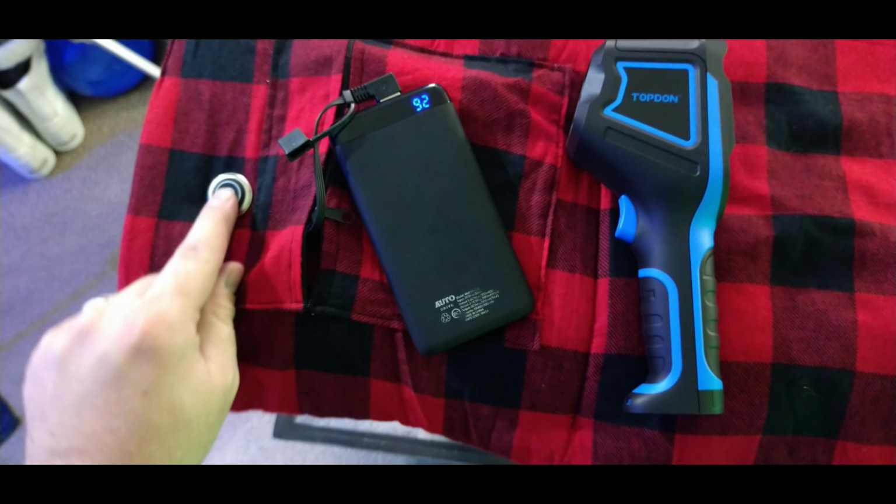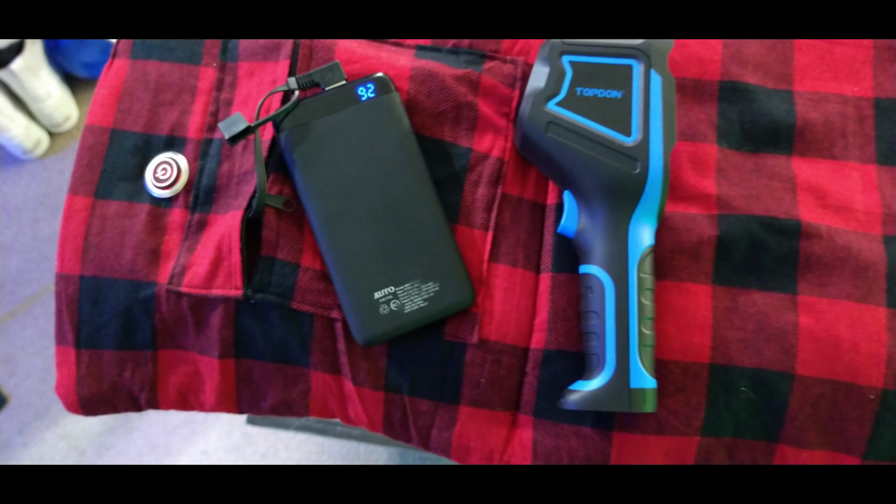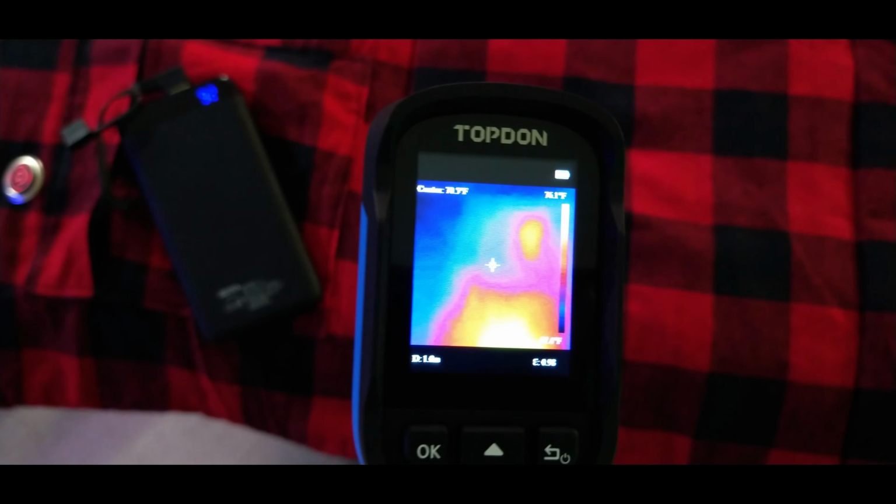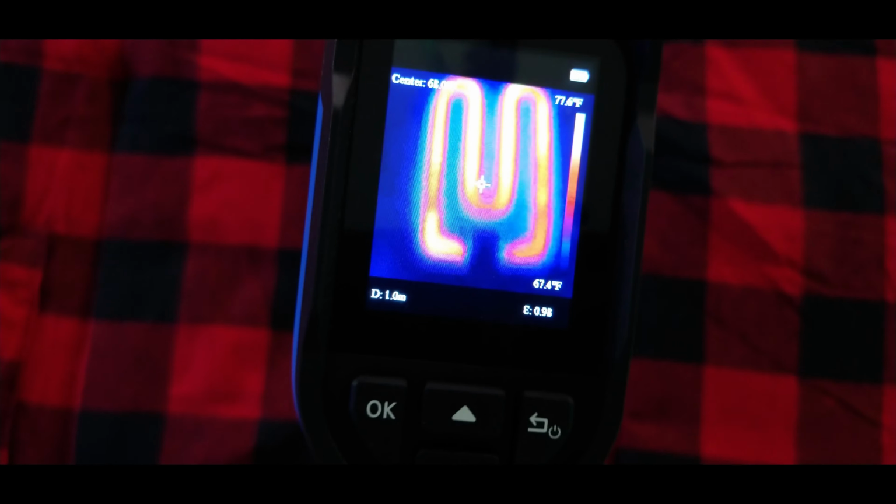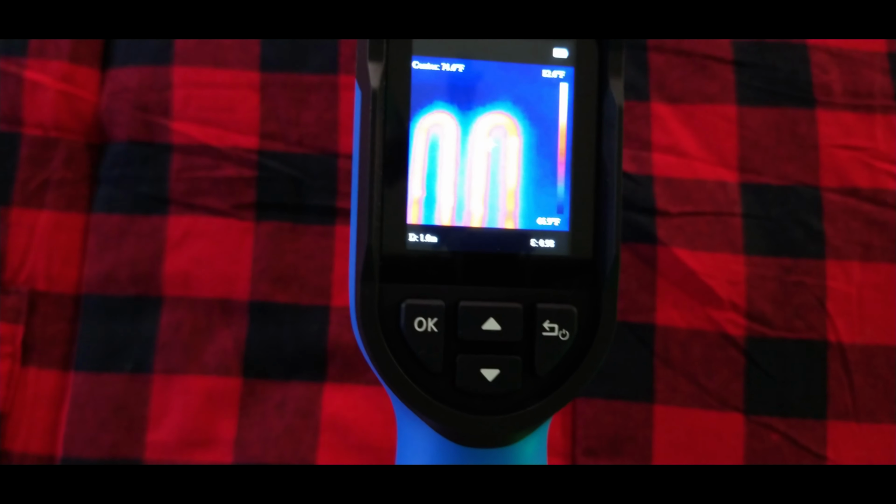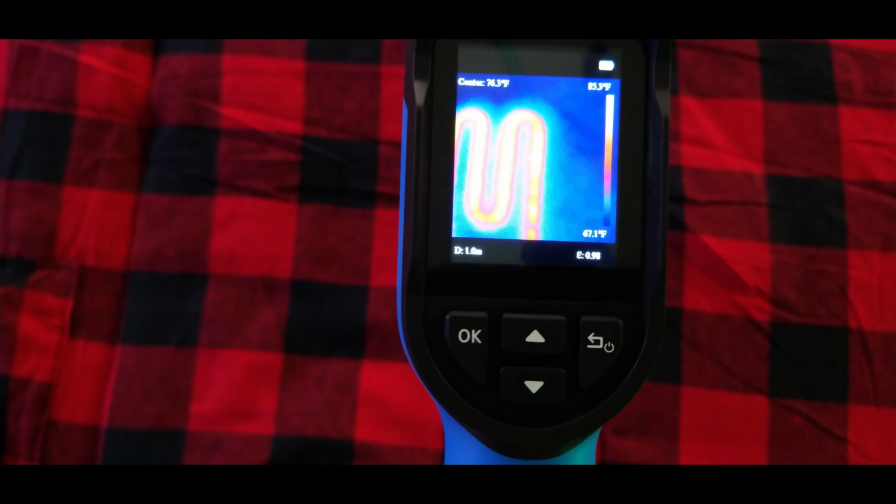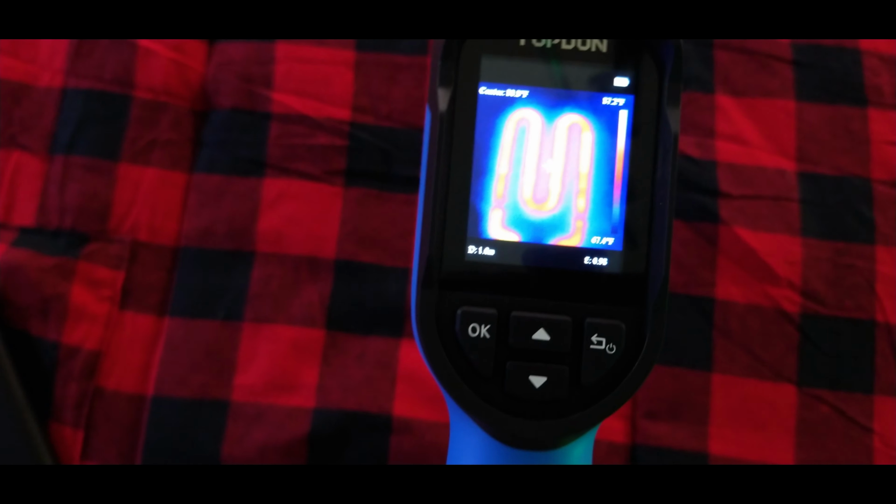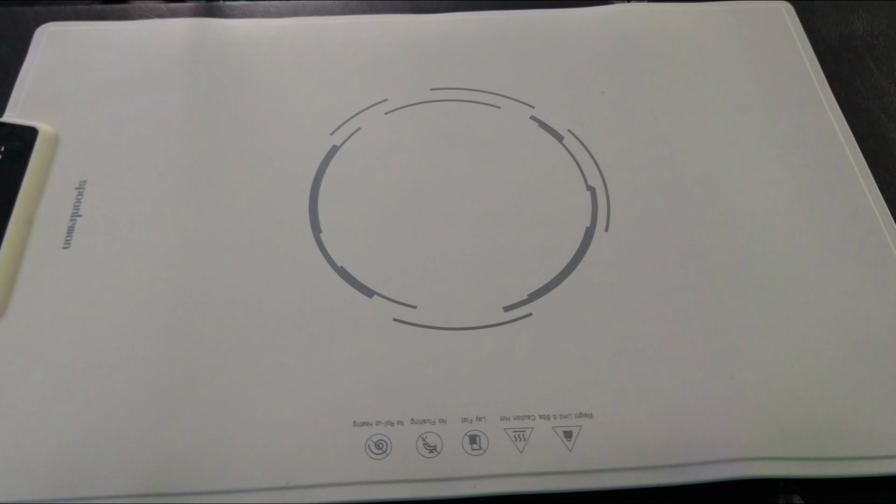Turn that on. And we're going to turn this on. It's on red, that means it's on high. Now, what's interesting about this is we should be able to see the heating elements inside this pad. Already, we can see right there, even though it's not a huge difference in temperature, it's only about 80 degrees versus 67 on everything else, it stands out very, very well.